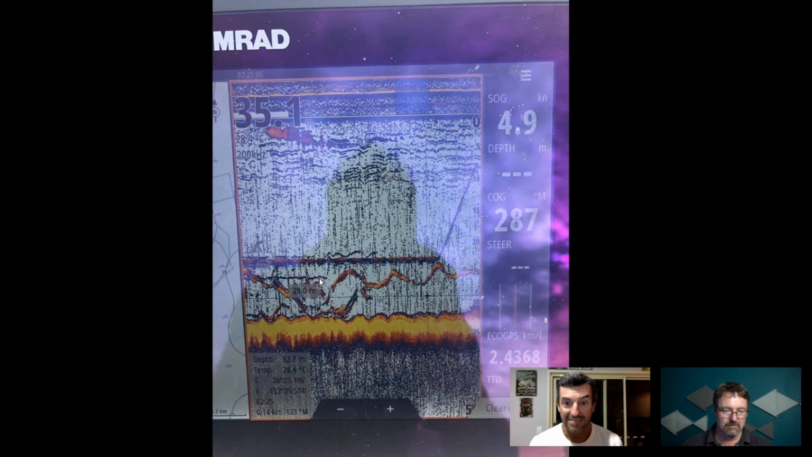That's my live bait. Now, if your sounder doesn't show that, then you need to refine your sounder so you can see that kind of stuff. And that big fat line, well, that's a good old Spanish mackerel coming off the bottom and coming up to eat my bait.